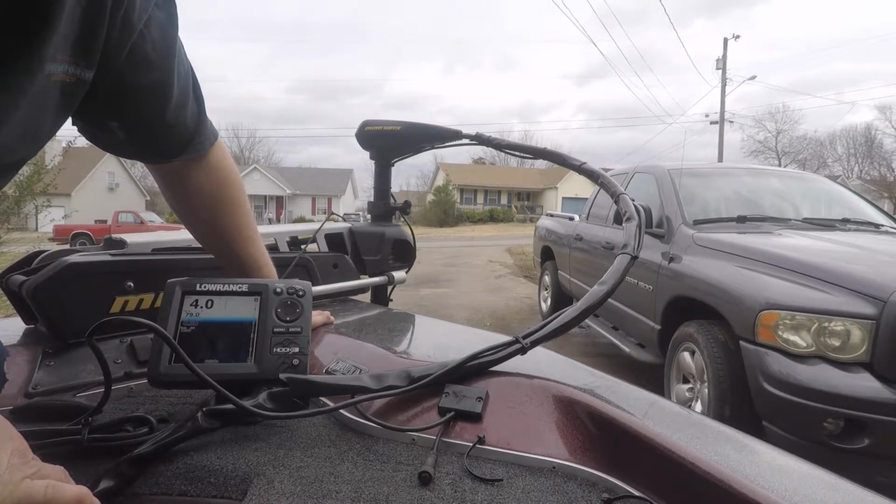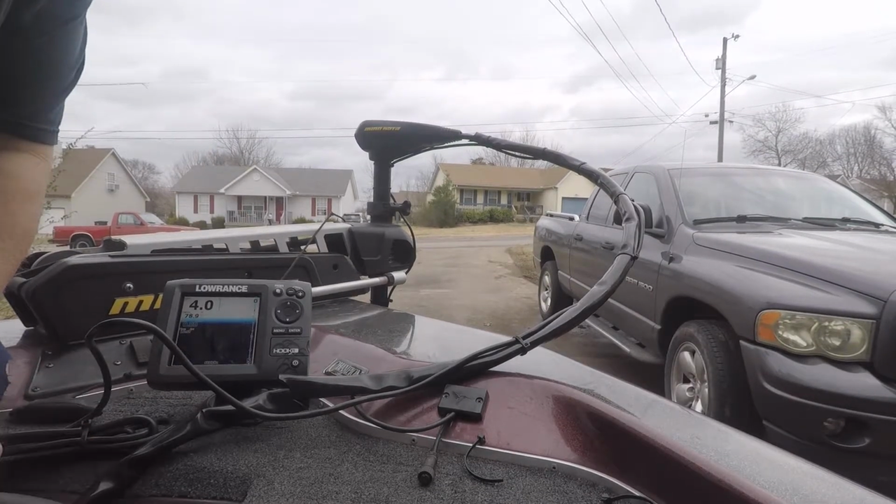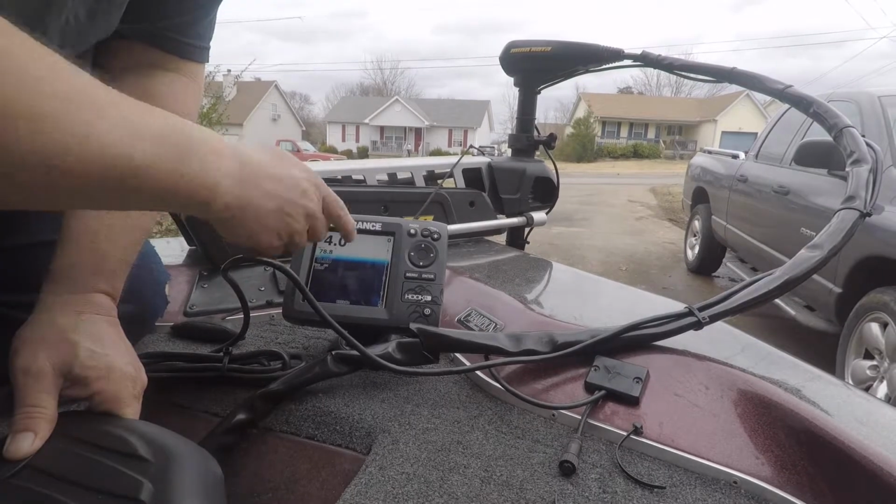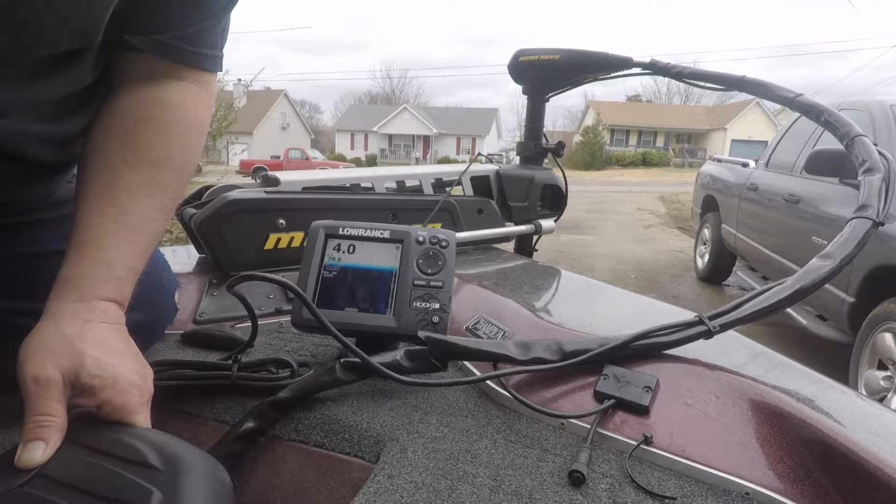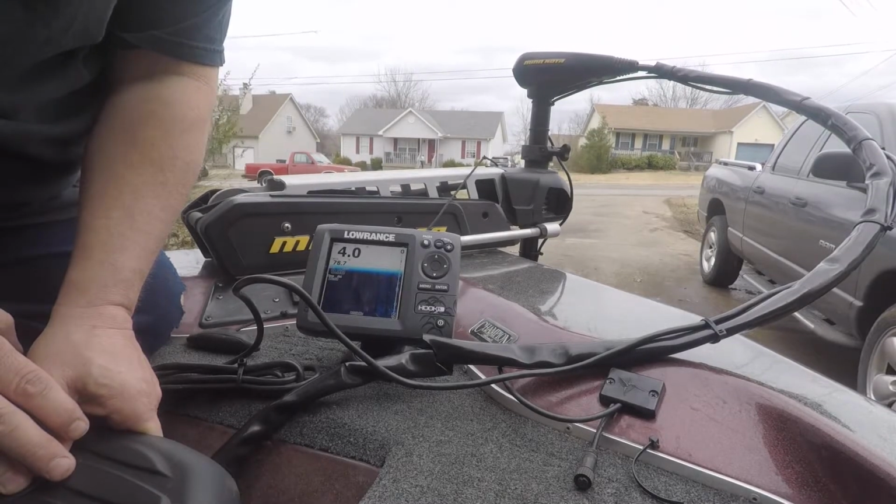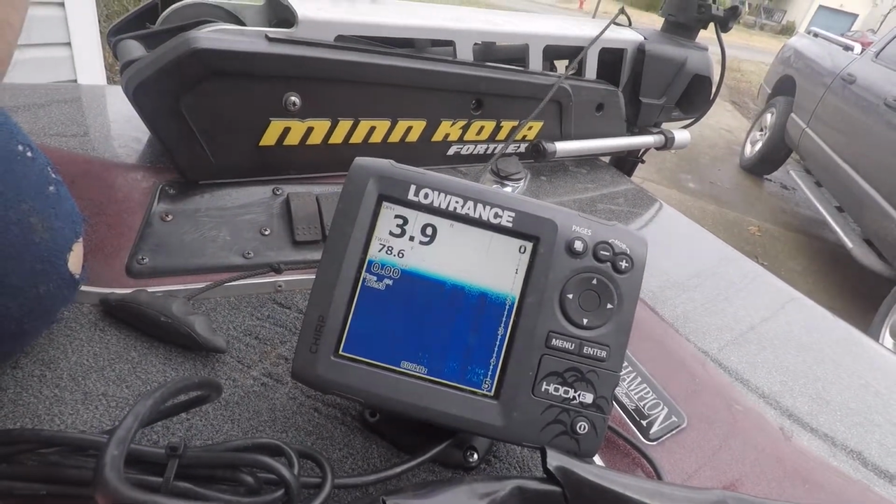All right, you can start to see it now. I'll let it run for a few minutes. See this interference? That's what I'm talking about. So you can see that now, hopefully. See all that interference on the bottom.